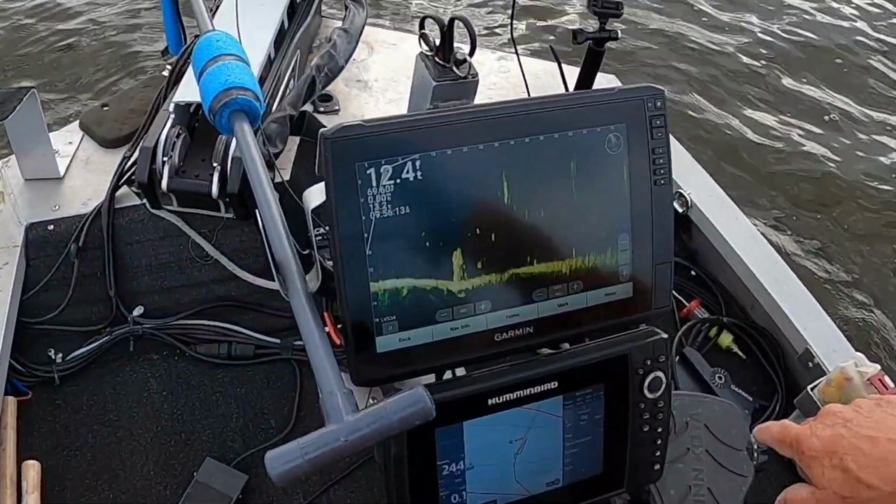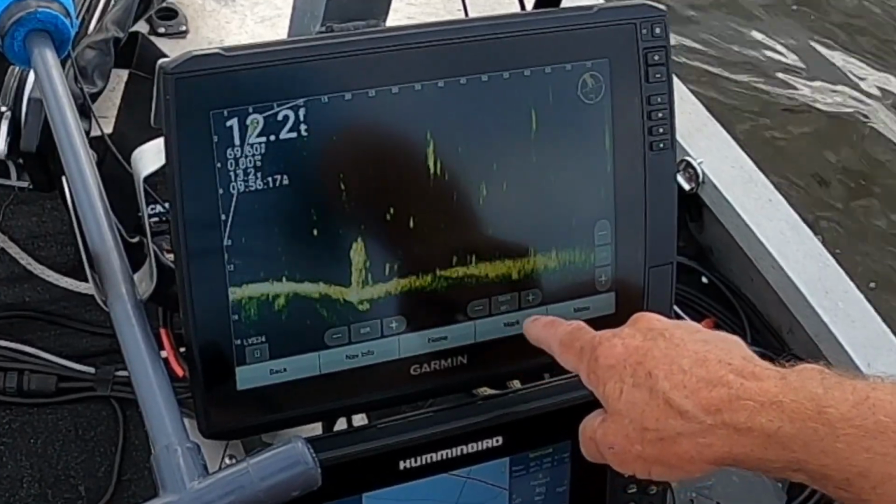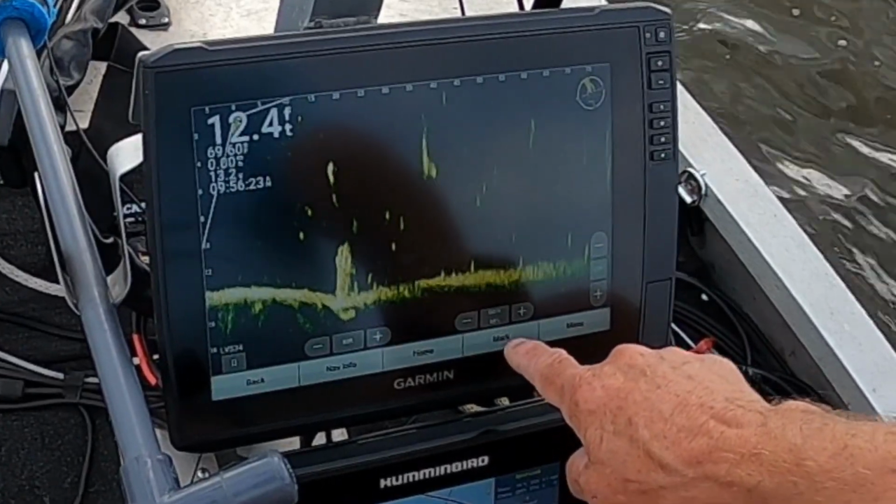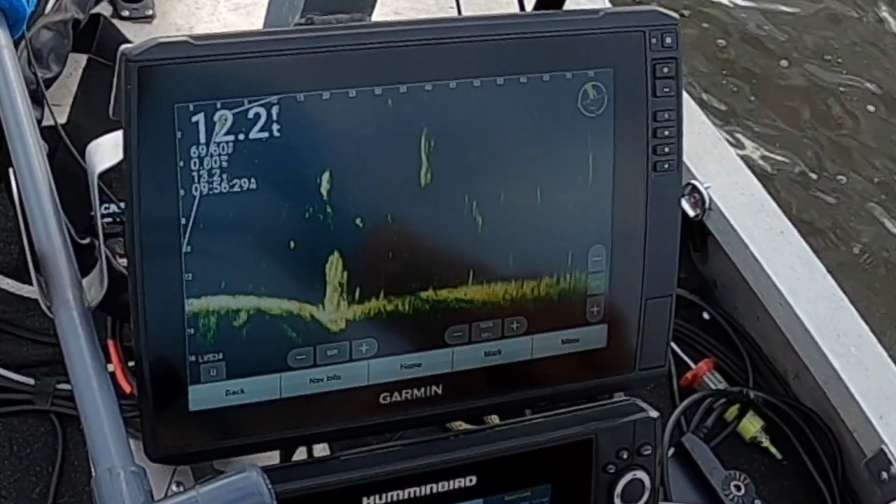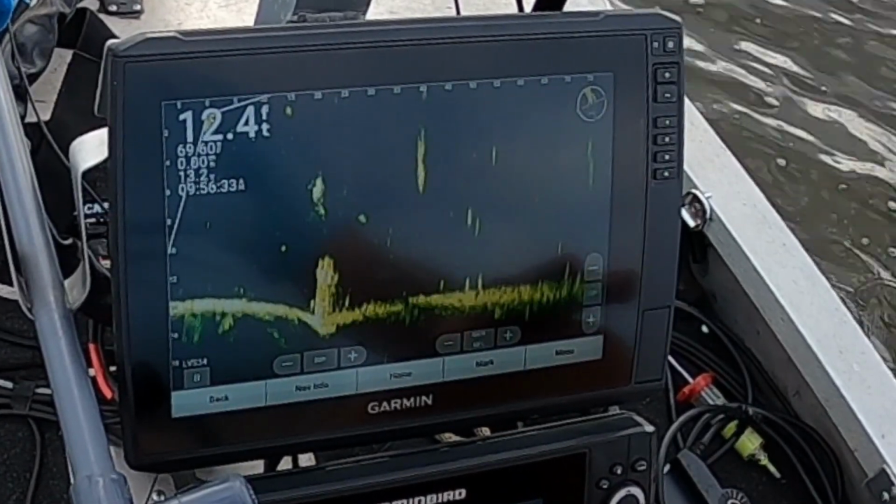People, new guys especially, I don't know why Garmin did what they did, but they put a mark button on the live scope. I mean, on their screen. That is about the most worthless thing there ever was right there. This mark button right here, everybody wants to hit that button because it says mark. And it makes sense to hit that button. But if you hit that button, it marks the position of the boat.